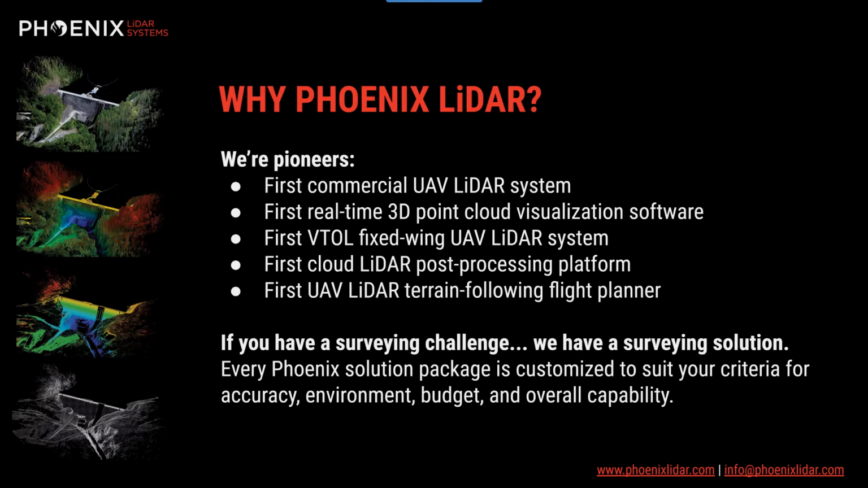Well, we were the first company to put LiDAR on a UAV system, and we continue to pioneer the industry. We had the first real-time 3D point cloud visualization software, first VTOL fixed-wing UAV LiDAR system, first cloud LiDAR post-processing platform, and the first UAV LiDAR terrain-following flight planner. Basically, if you have a surveying challenge, we have a surveying solution for you. It's that simple.